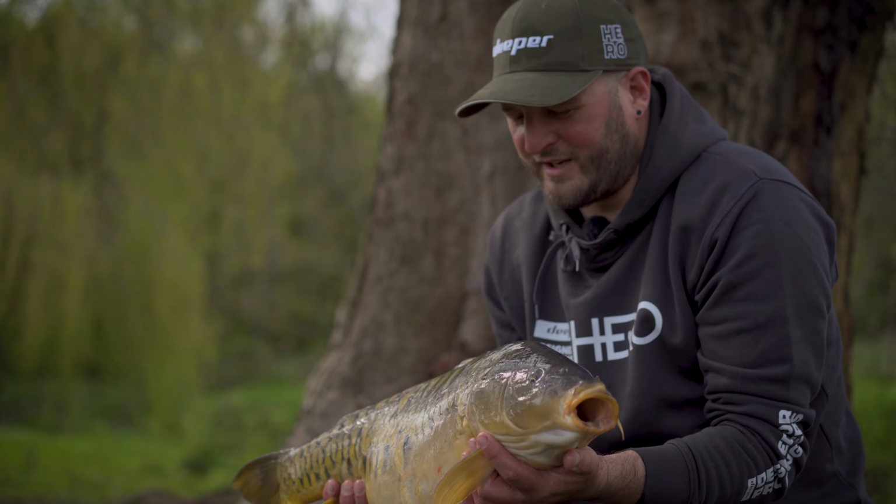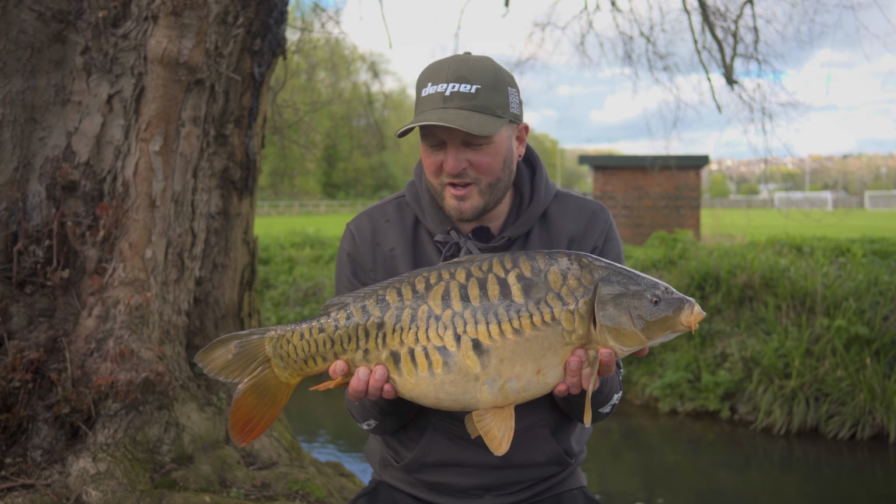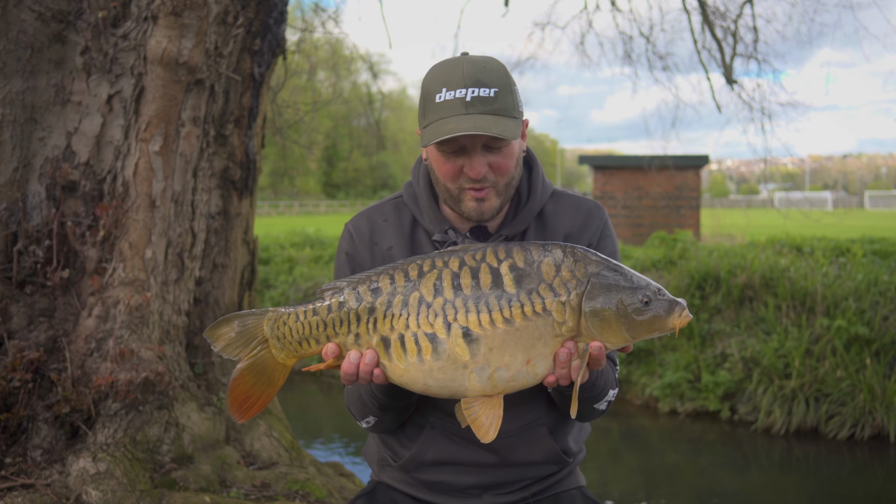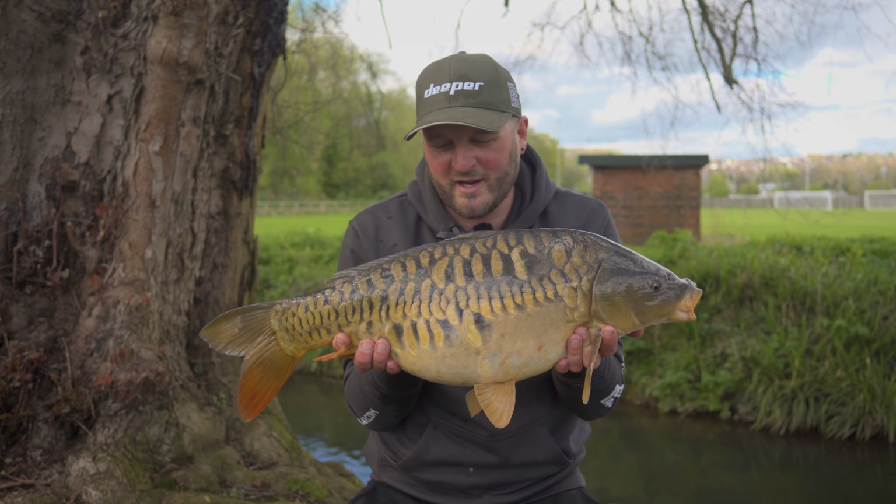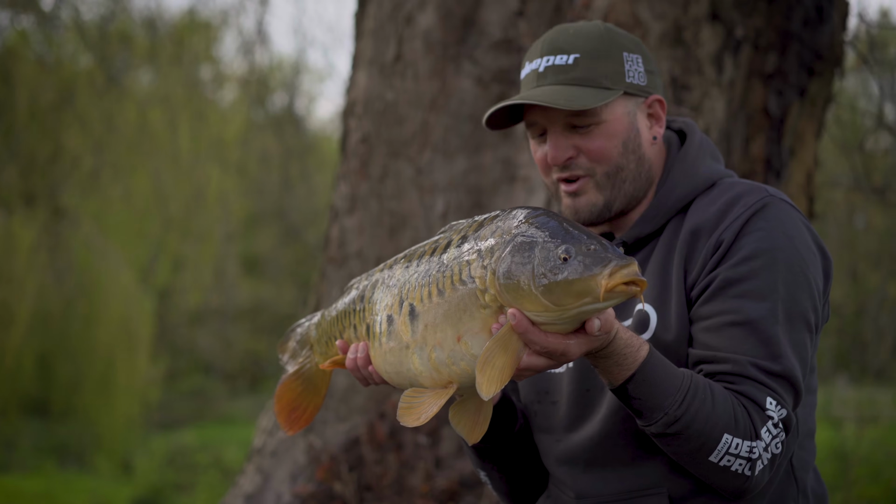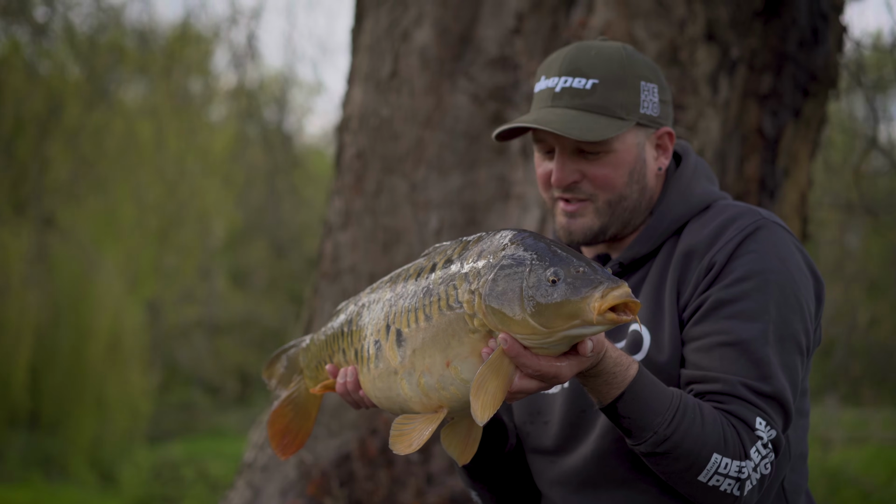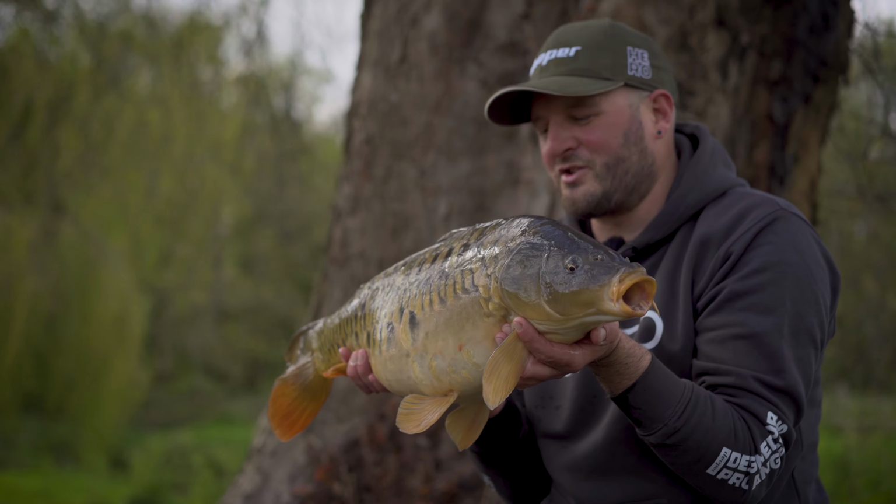Well, there we go then. The biggest of the 3, but the first bite. So this was the first one we got into the net before the other 2 decided to rip off as well. But as you can tell, just look at this one, absolutely immaculate, just like the other 2. This lake really does hold some stunning fish, but yeah, absolutely buzzing with that. It's just made my day, to be quite honest with you.